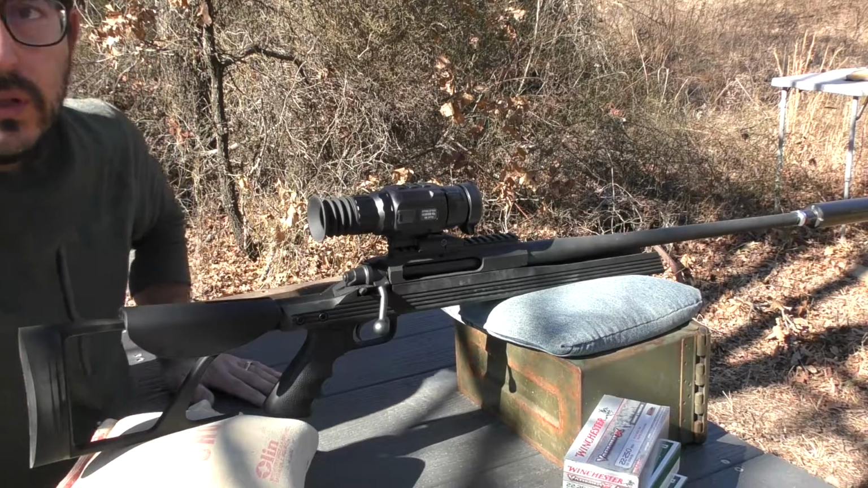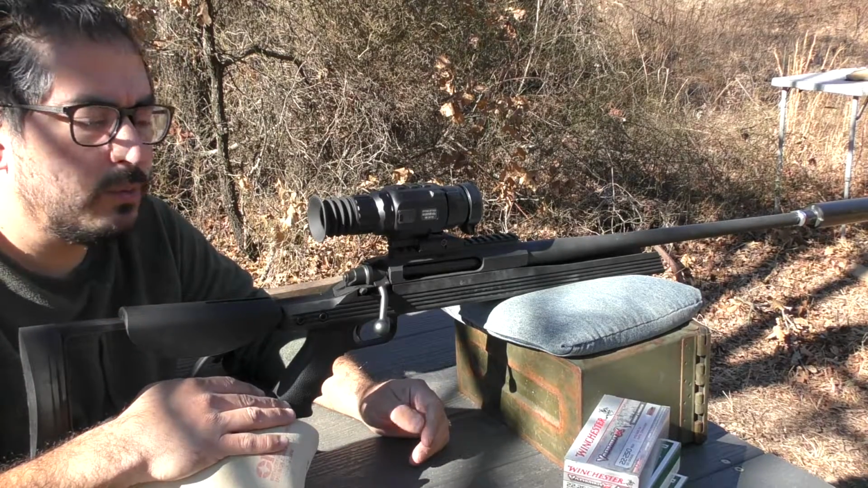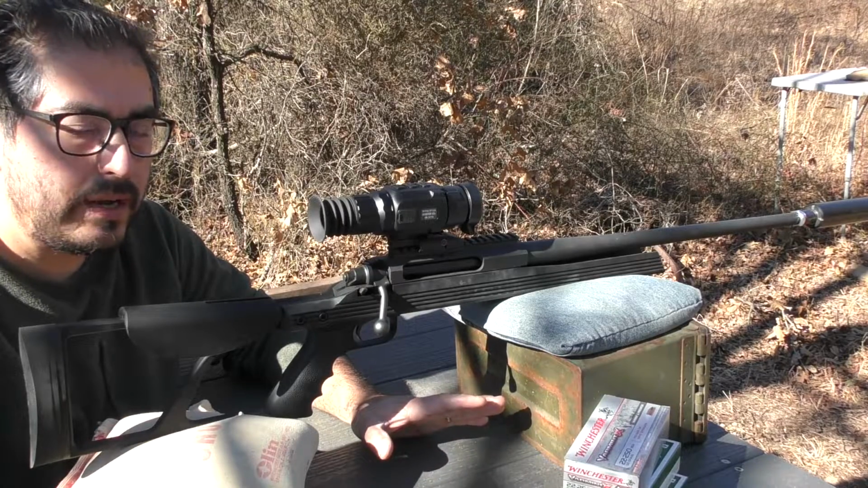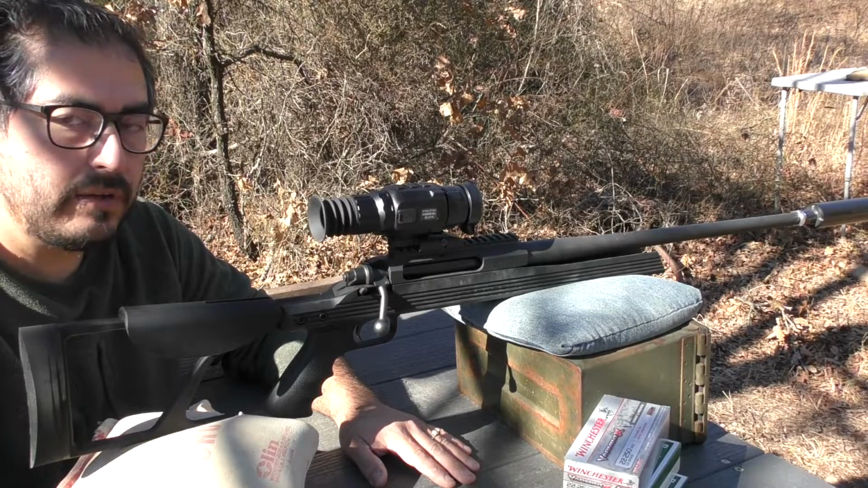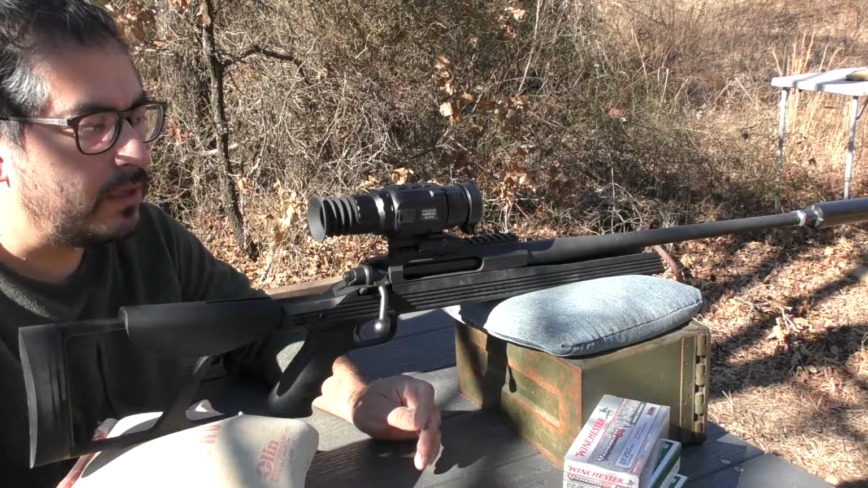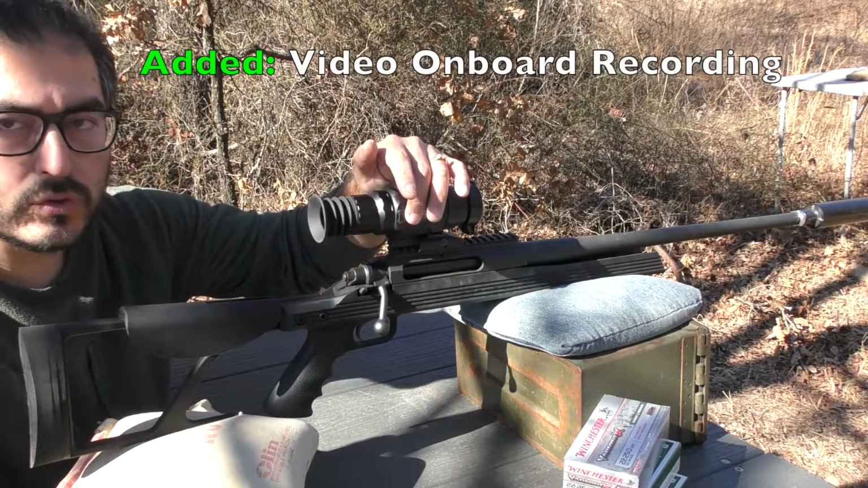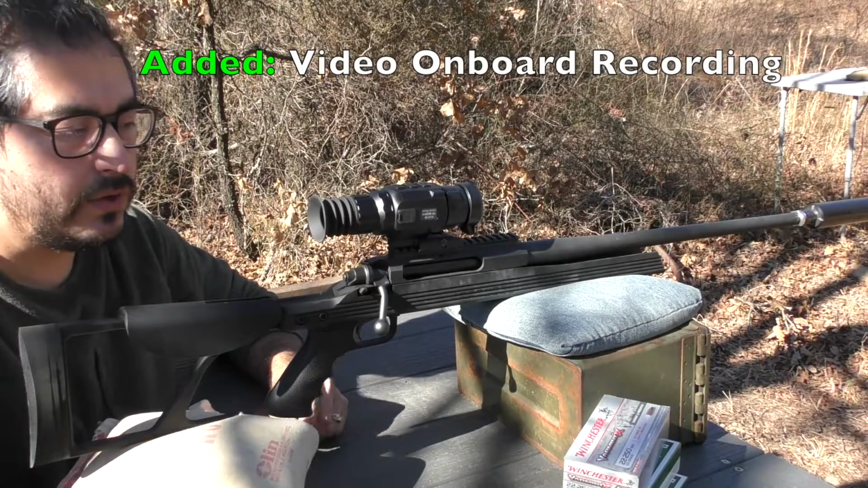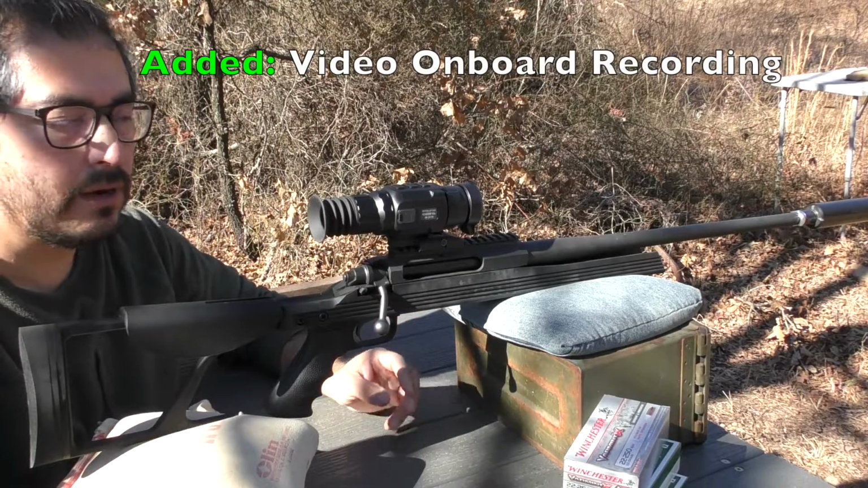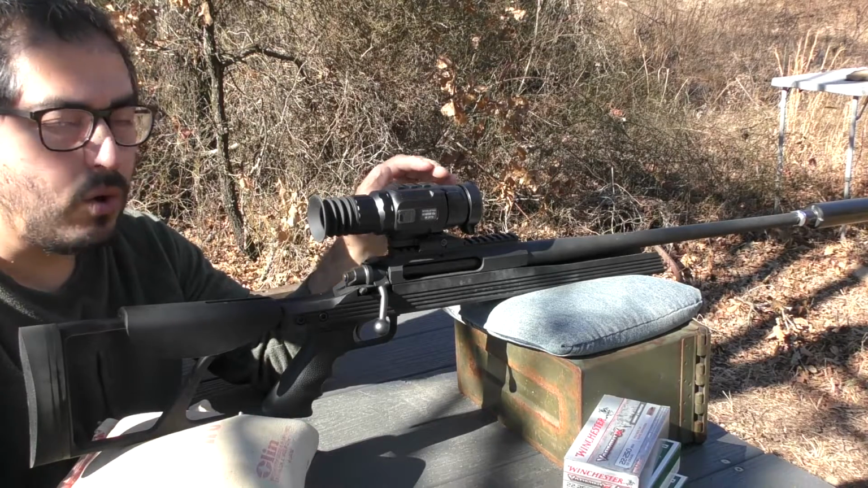Alright, let's visit quickly about some of the features and upgrades on the Hogster VIBE scope. So the big additions right out front for the standard series of Hogster, 25 and 35 millimeter, is going to be the addition of onboard recording. So no longer are you forced to use the video out from the side port to an external DVR with the wires and the cable management there. They've added onboard video only recording, no audio.